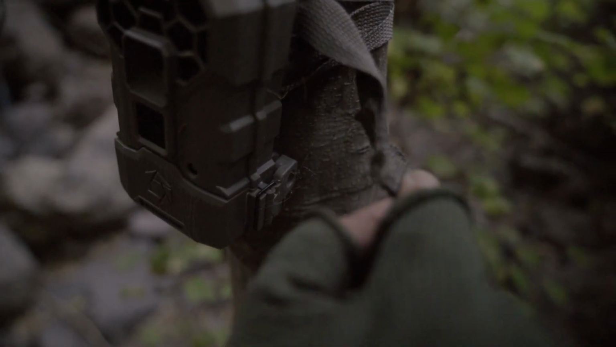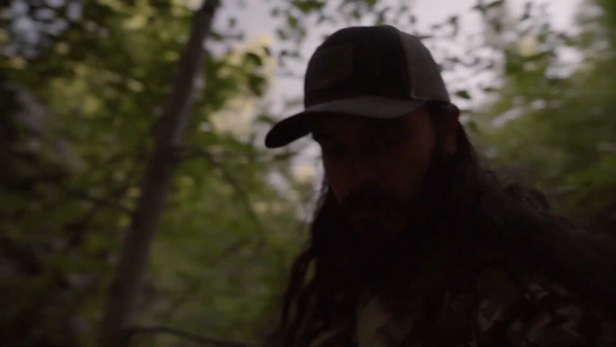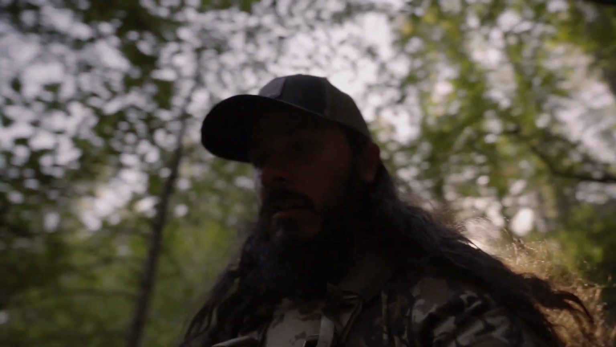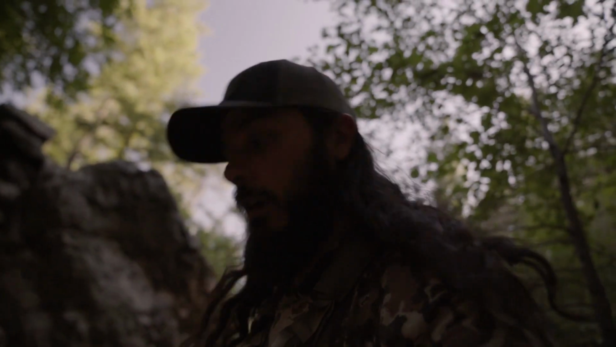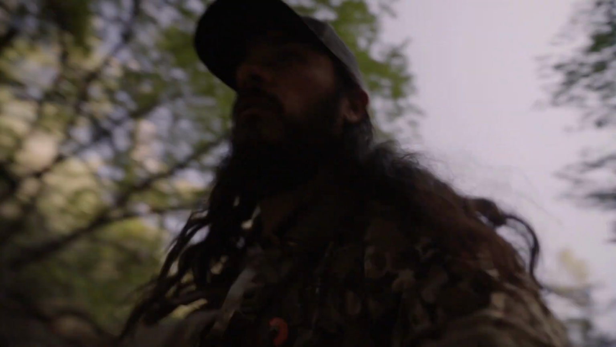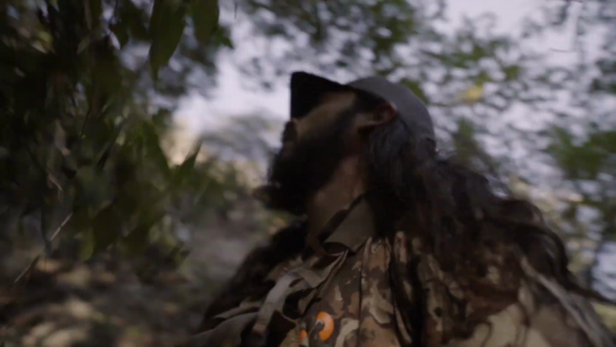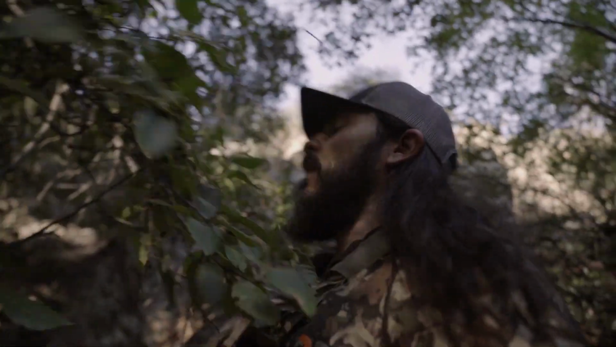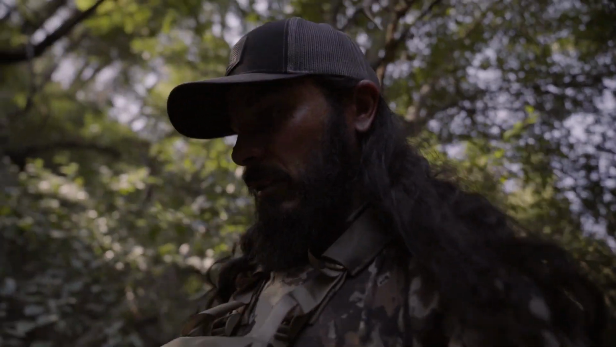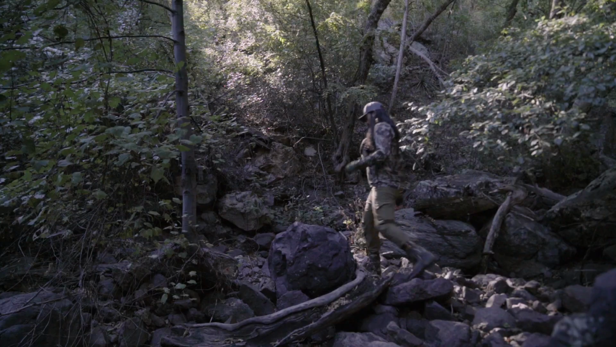Right there. So I'm gonna grab this camera, and then I got one more. Let's see if there's any water up this way. I don't know. Very small amount. I know there's more water at the drainage, but it's just good to know for the future. So, all right, here we go.